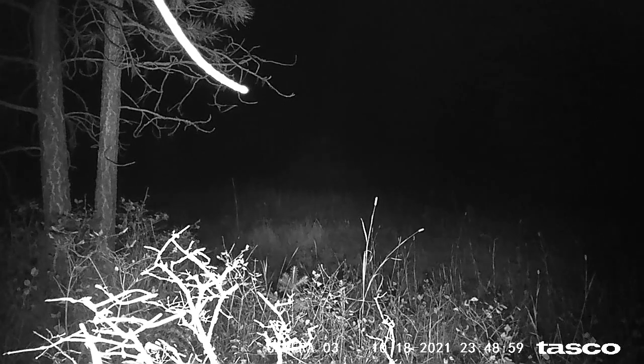And then in the next clip, I think it's about 30 seconds or a minute later, is the rest of the little pack or group. I've only caught coyotes on one other camera in this area.